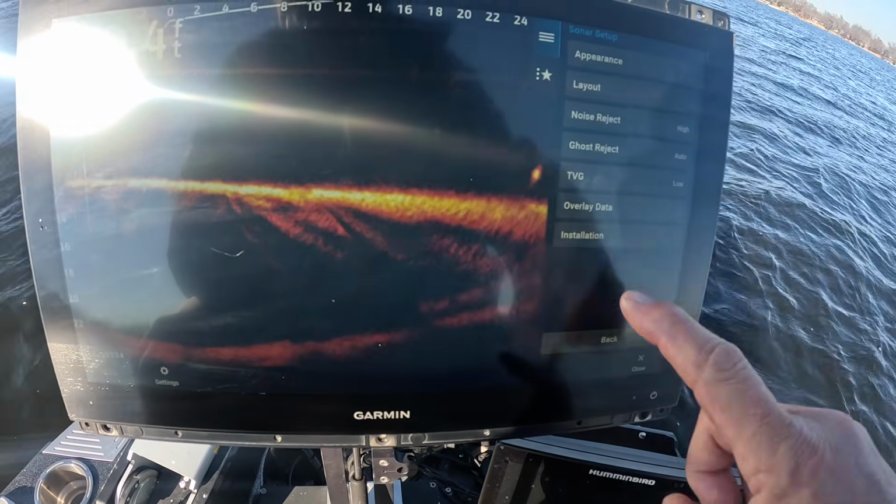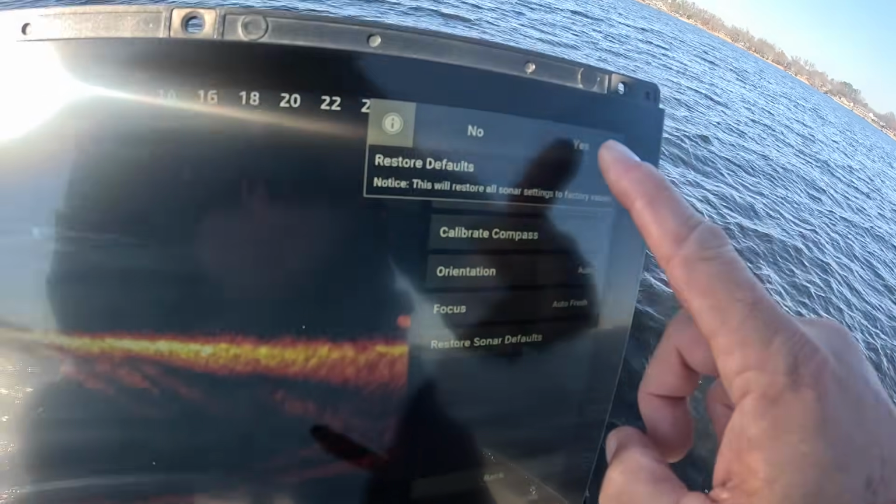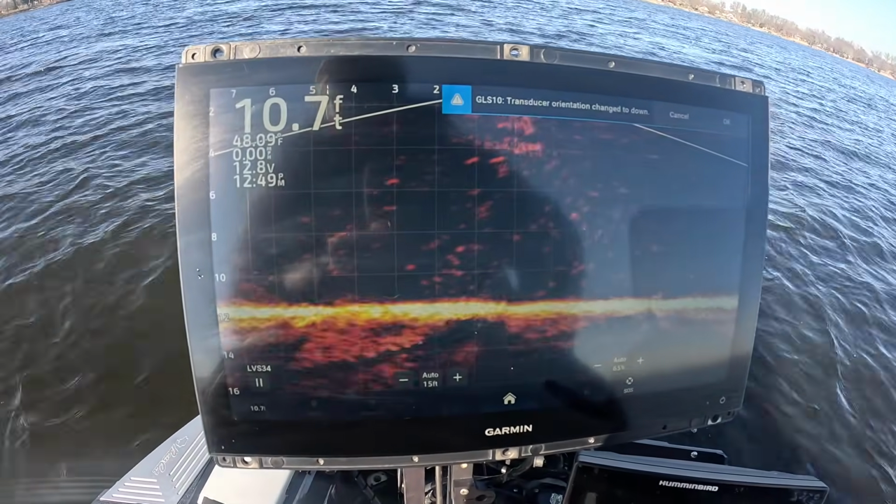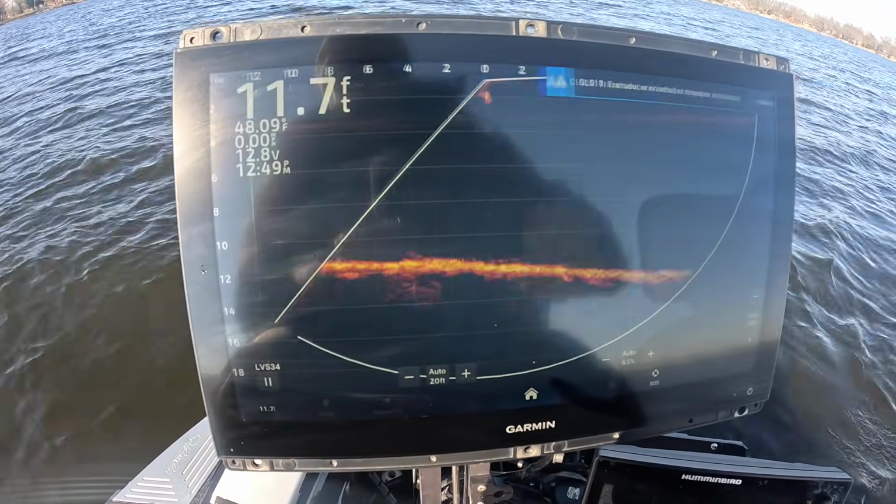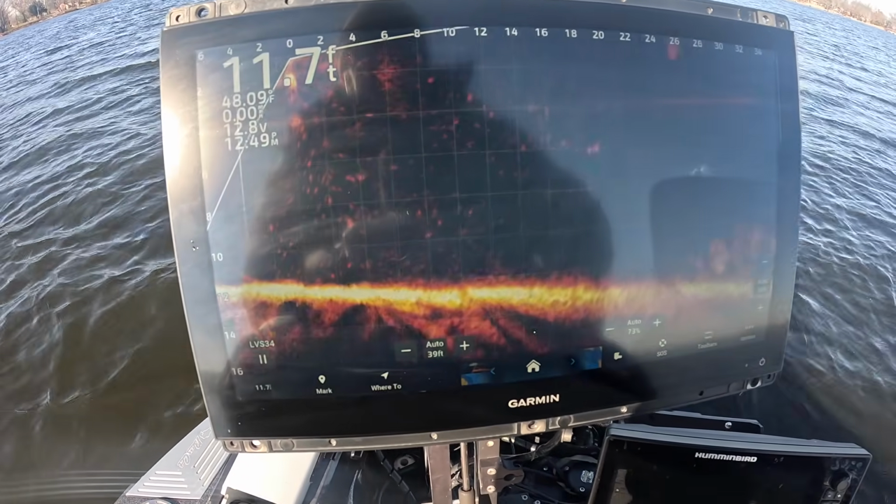Options, sonar setup, installation, restore sonar defaults. Right there, it's perfect. Bam! And that's how it comes out of the box. The transducer is going to do its automatic identifying that it's in forward view, as it did right there. We're going to say OK.